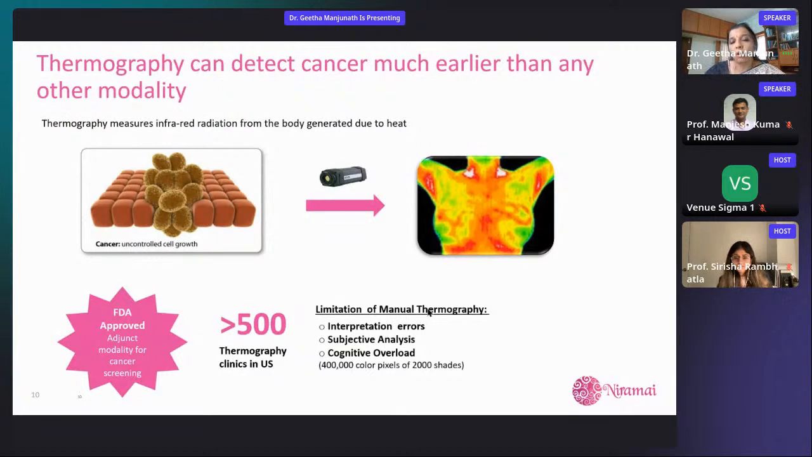Now, as you can imagine, if you are looking at 400,000 temperature points in the form of a heat map, a thermal image is actually a heat map, where every color point is a different temperature representation. Like white could be 37 degrees Celsius, red could be 36 degrees Celsius, and so on. It's a general heat map that we use for analyzing data in multiple domains.